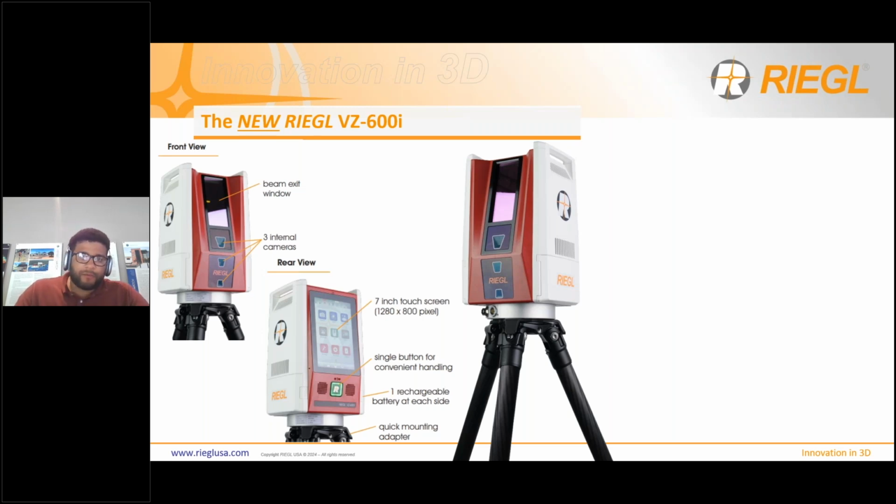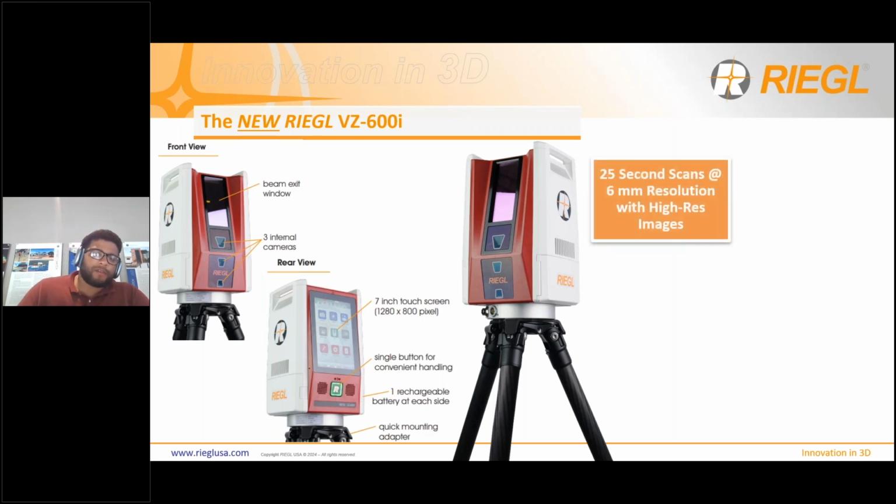Like I said before, it's really, really quick. It'll do one scan position at 25 seconds at 6 millimeter point spacing. We benchmark all of these guys at 6 mil. The scanner is also in those 25 seconds collecting high resolution images with the internal cameras. So with the default settings, you're going to get 25 seconds of scan, 6 millimeter resolution, and then the cameras are going to trigger at the same time.